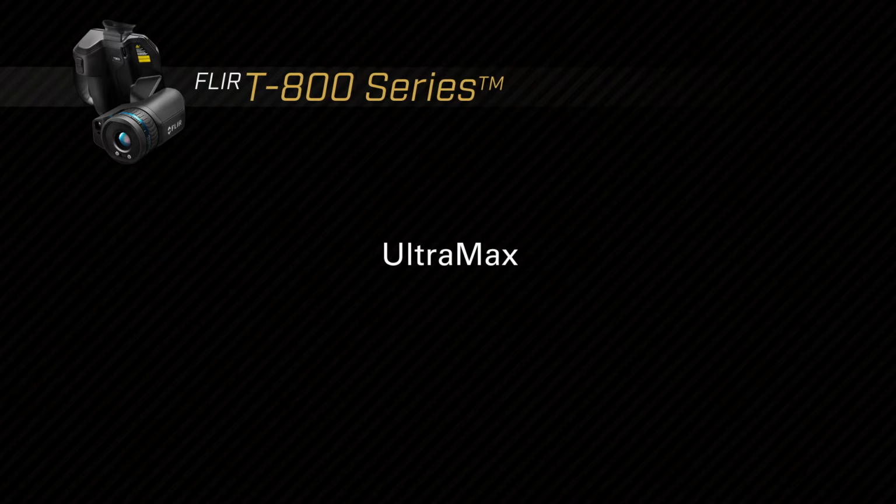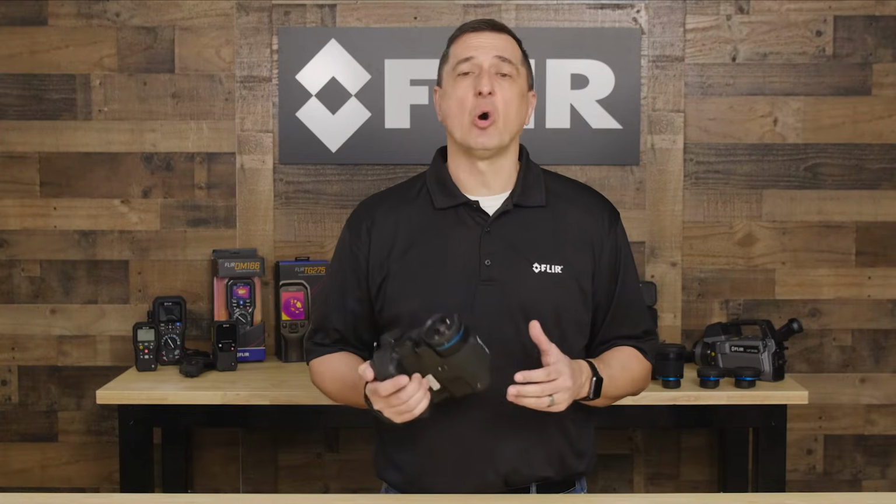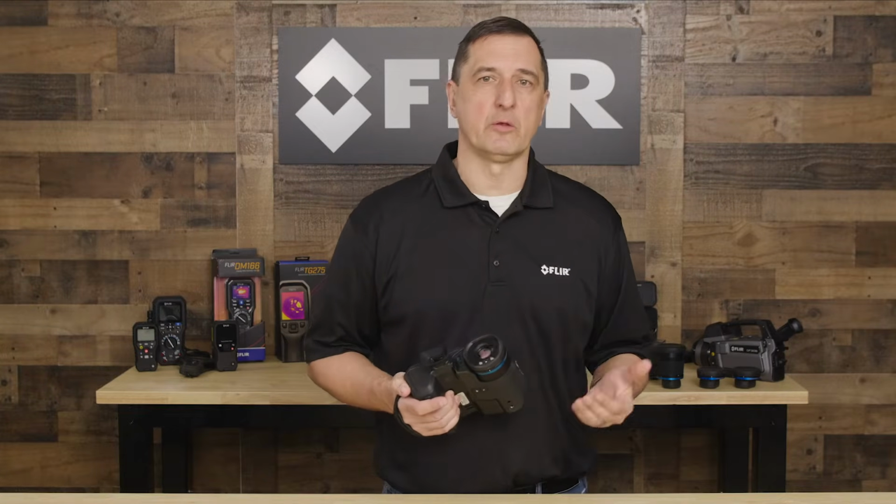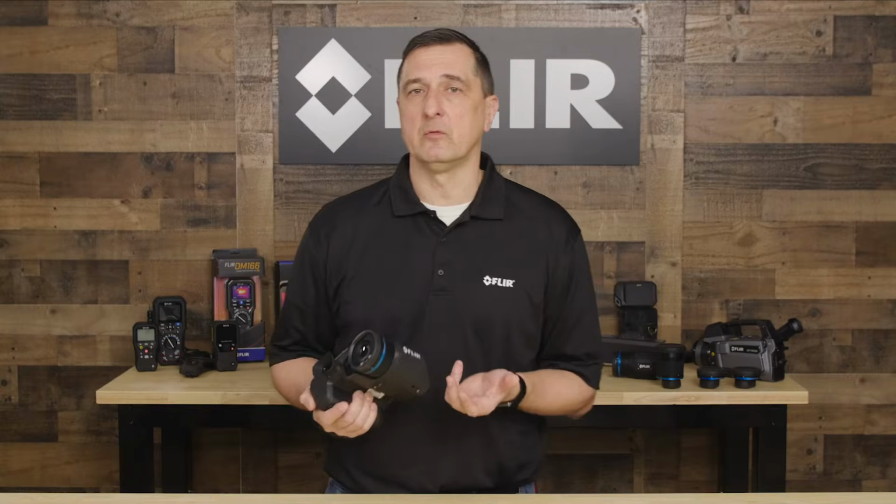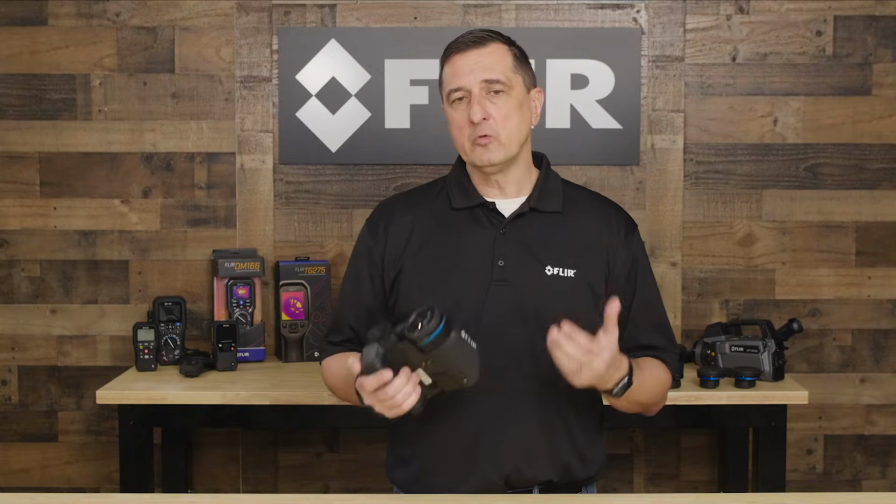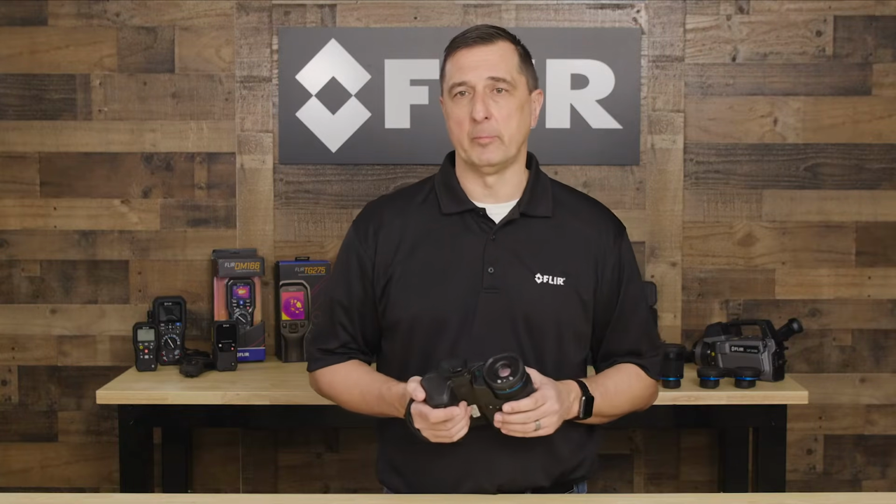So now let's talk about another great feature in our T-Series line of cameras, a feature called UltraMax. We just talked about resolution, so now you need more pixels on that target. UltraMax gives you the ability to set the feature in the camera, and then when you store an image in UltraMax, it essentially will quadruple the number of pixels.